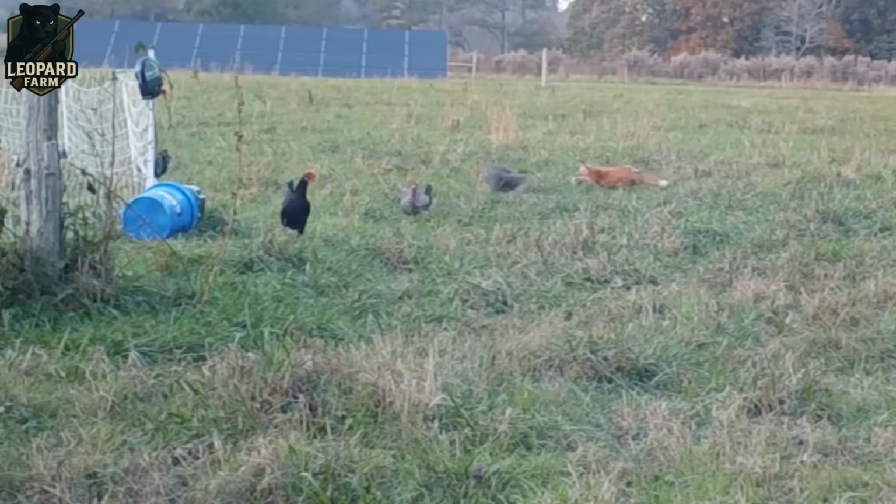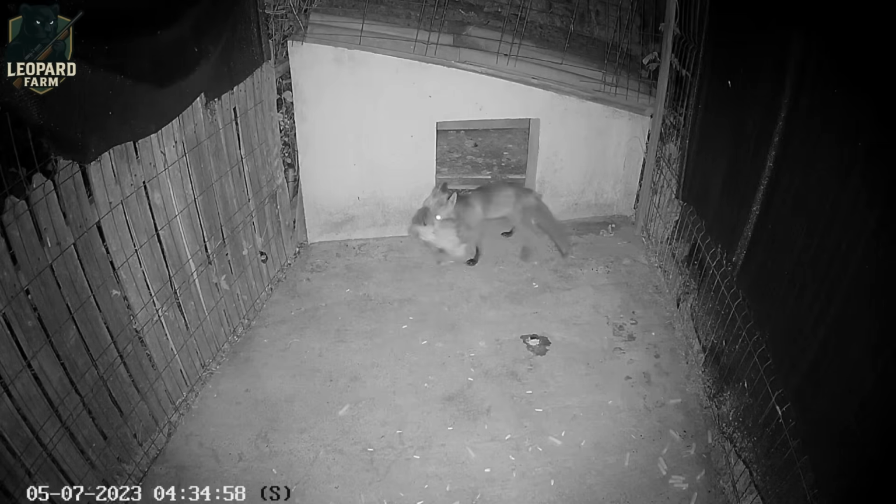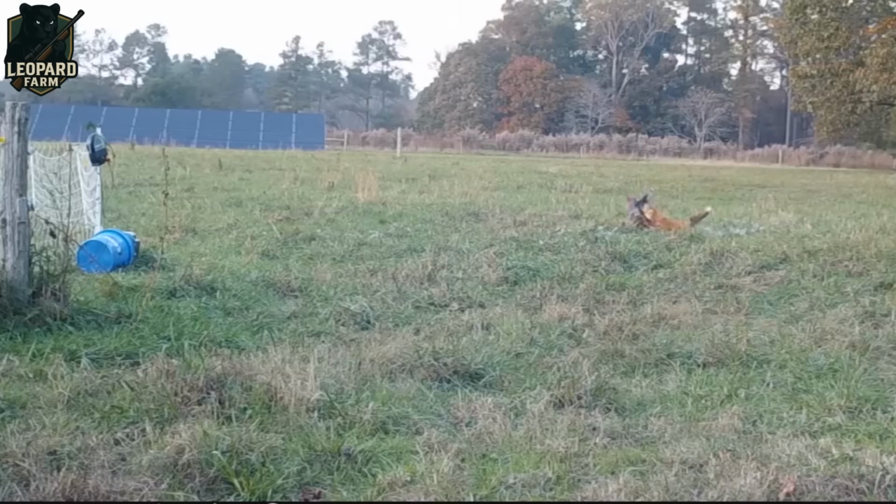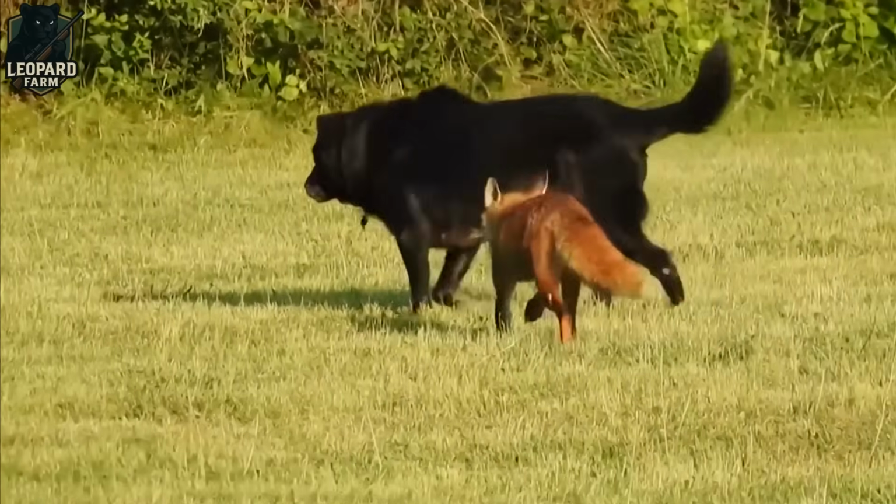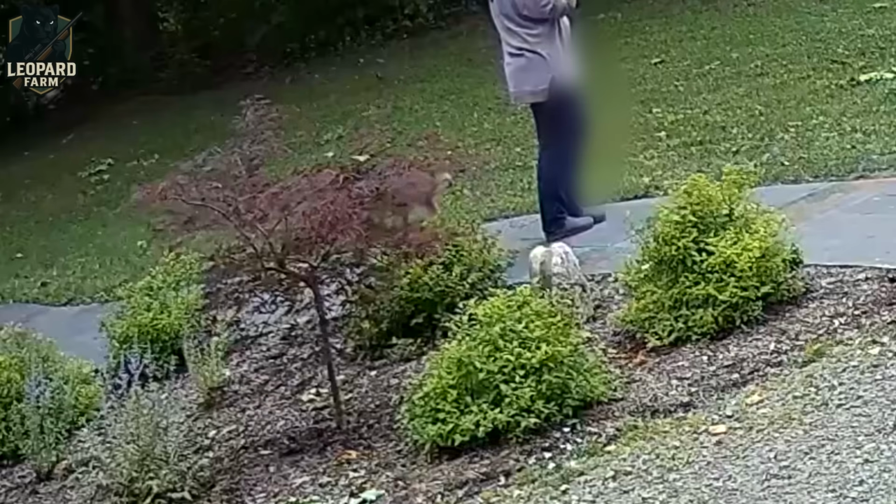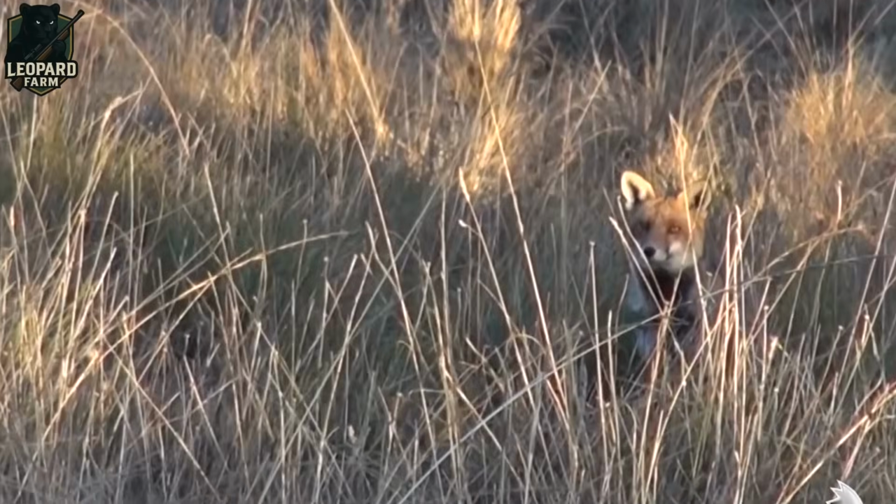But it's not just their smarts making them such a threat. Human expansion into their habitats has pushed foxes to turn farms into their personal buffets. As a result, farmers are fighting a losing battle to protect their animals and their bottom line, grappling with devastating losses that threaten their way of life.